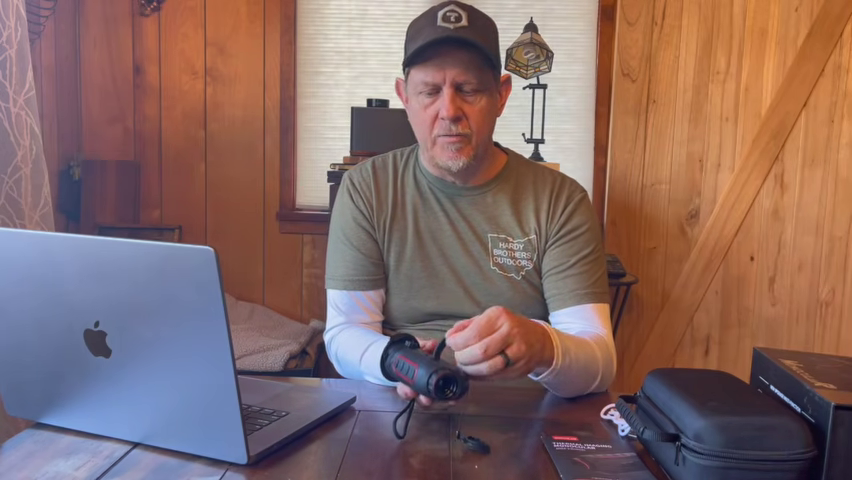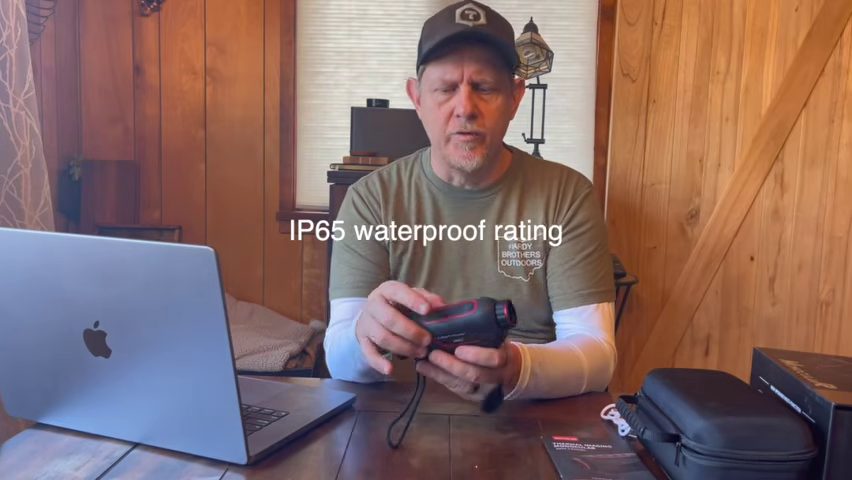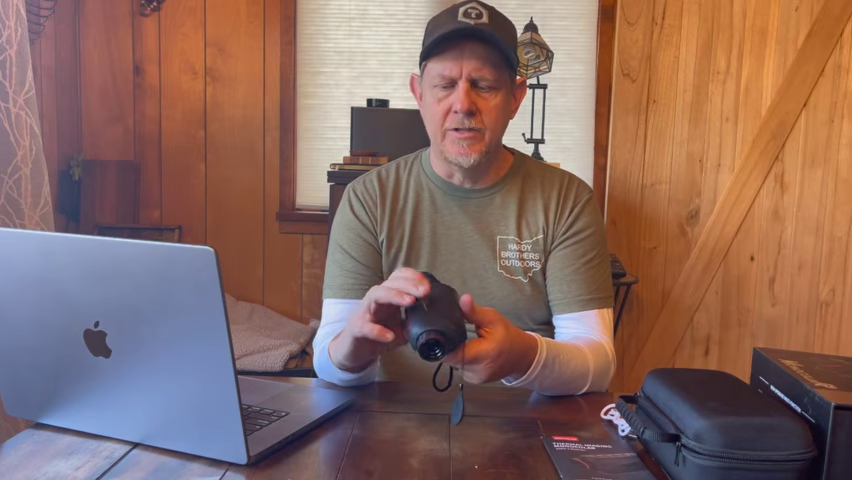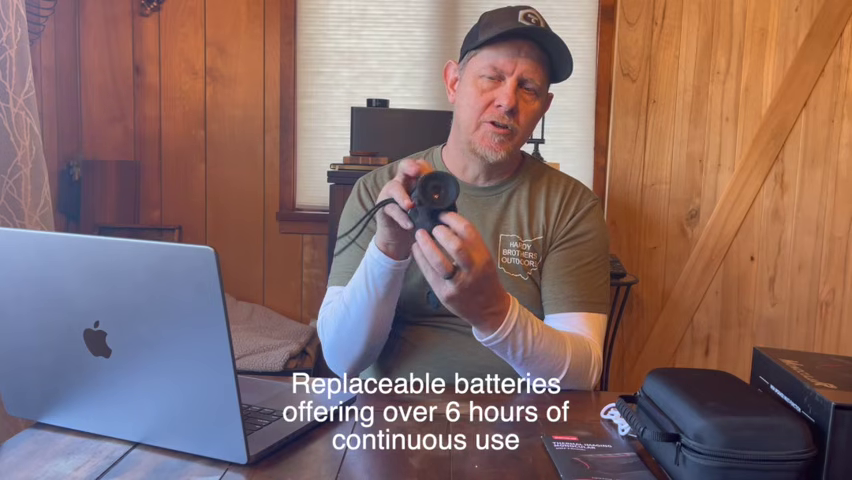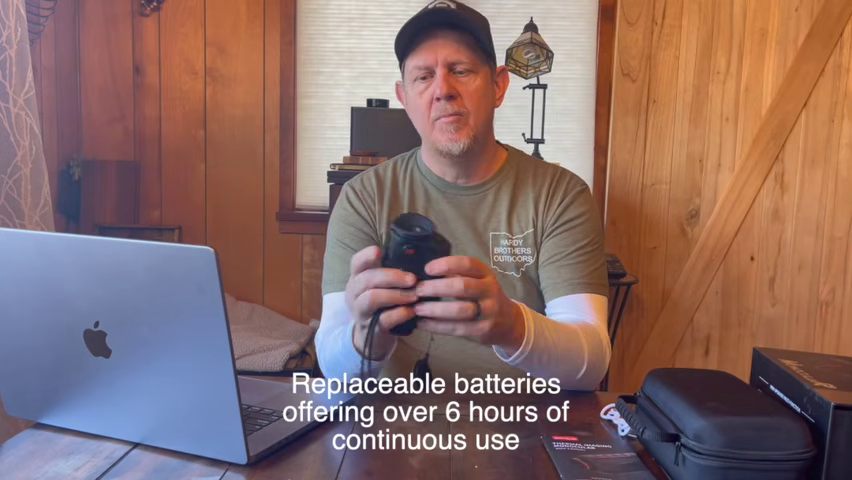It is, I want to say, IP, I forget what the waterproof rating on it is, but the only area that you could get any liquids into would be on this USB-C port, which is nice and covered. There is a doorway here for the battery, rechargeable battery, but it is chargeable on board. If you have a battery charger for that style battery, you could do that as well.